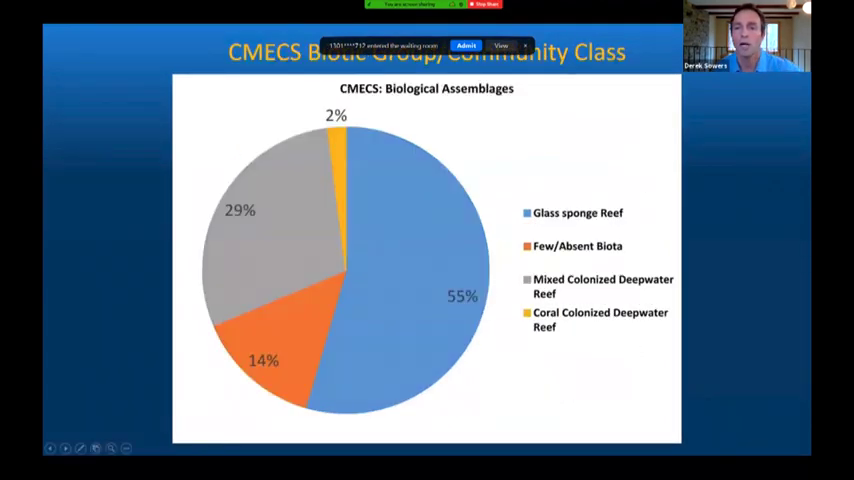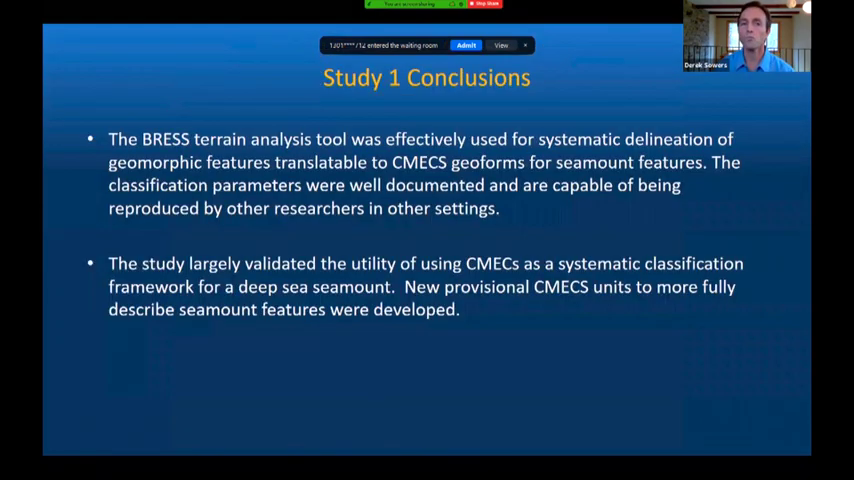This figure shows the biological data when you lump it into community composition groups using CMECS terminology. Analyzing the data by biological assemblage class, glass sponge reef made up a majority of the track, 55%, followed by mixed colonized deep water reef biota, 29%, and 14% was essentially absent of biota, essentially bare.